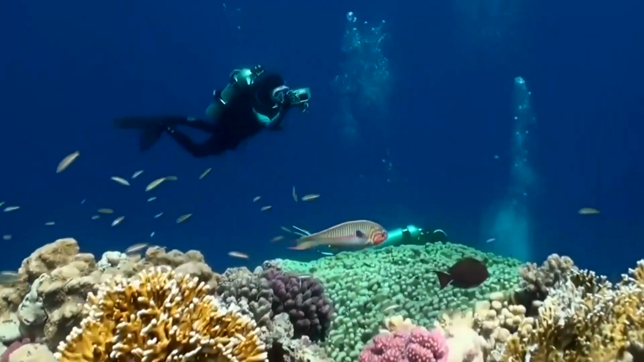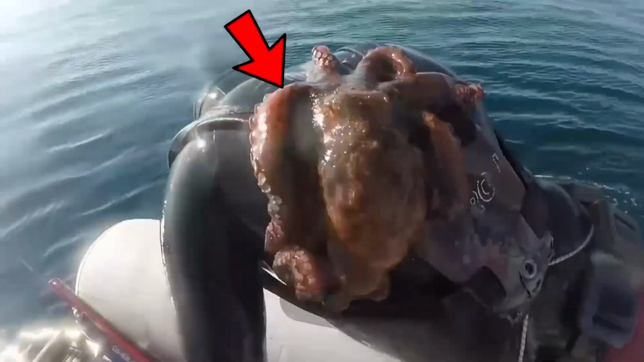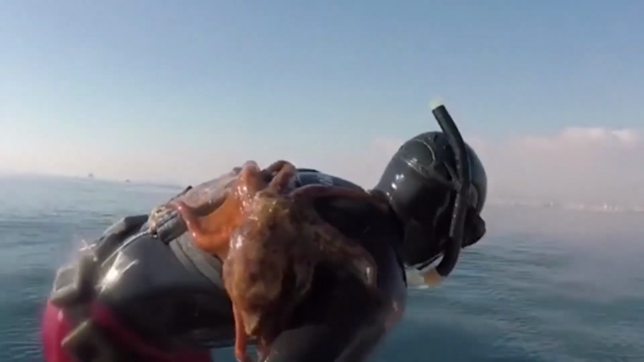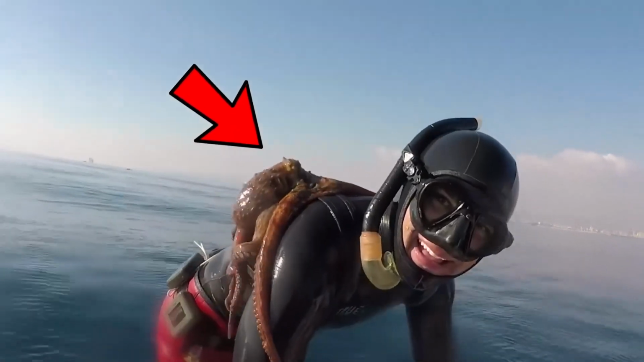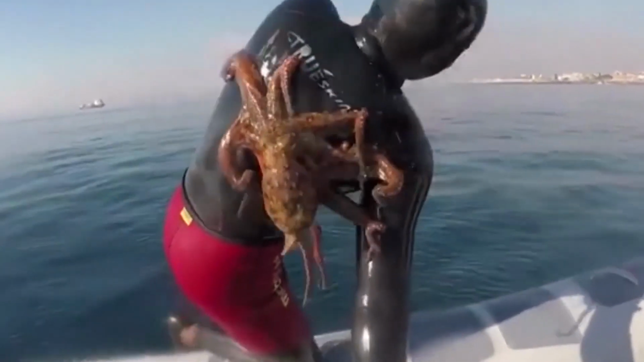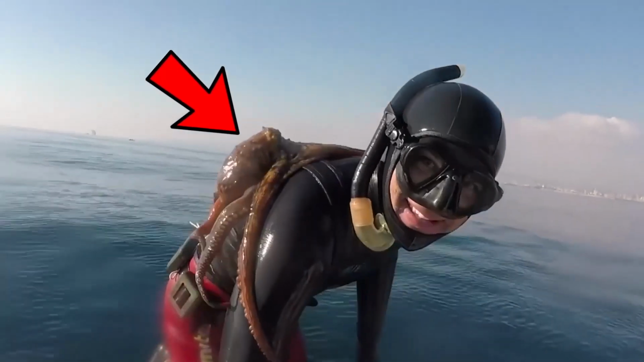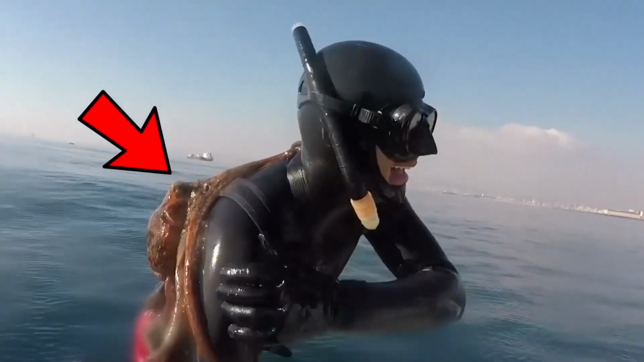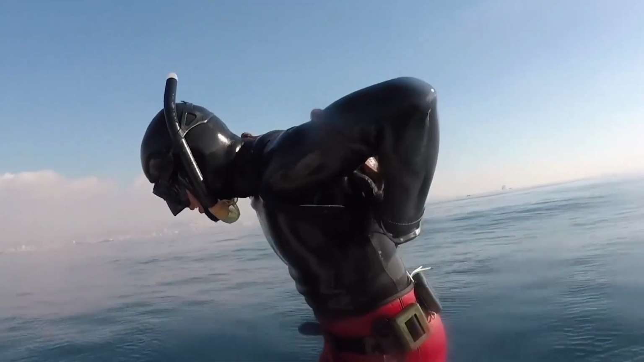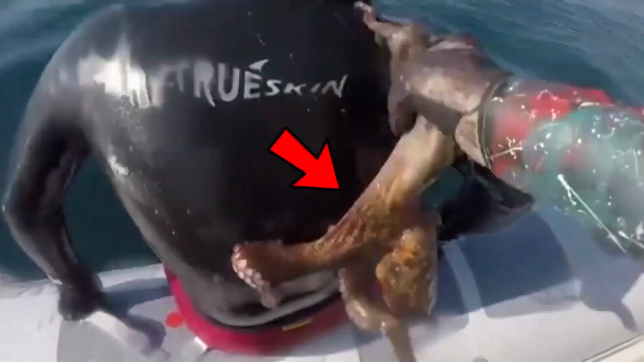Imagine you're out scuba diving, and when you surface for air, you discover an octopus that won't let go of your back. In a recent video, a diver experienced this unexpected surprise and was trying everything he could to shake off the clingy cephalopod. Despite moving in different directions, the octopus wouldn't budge, and the diver started feeling uncomfortable with its sharp beak and sticky suckers. Perhaps the octopus just wanted a hug. What do you think?